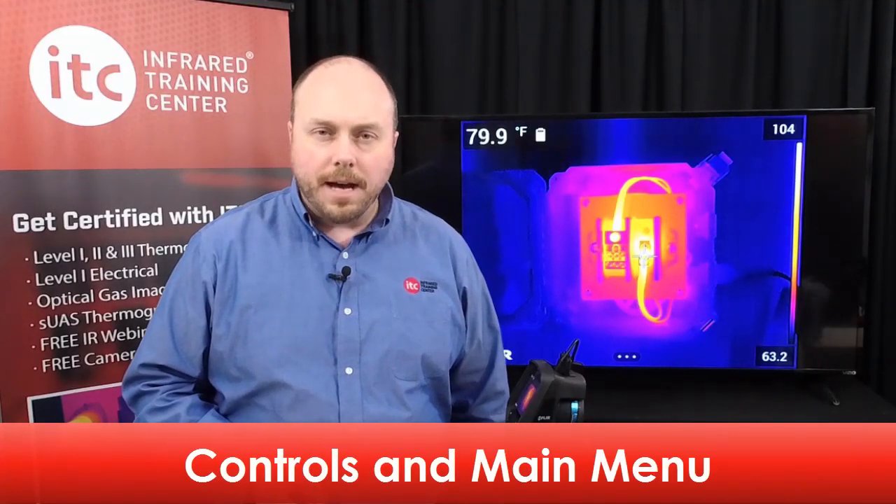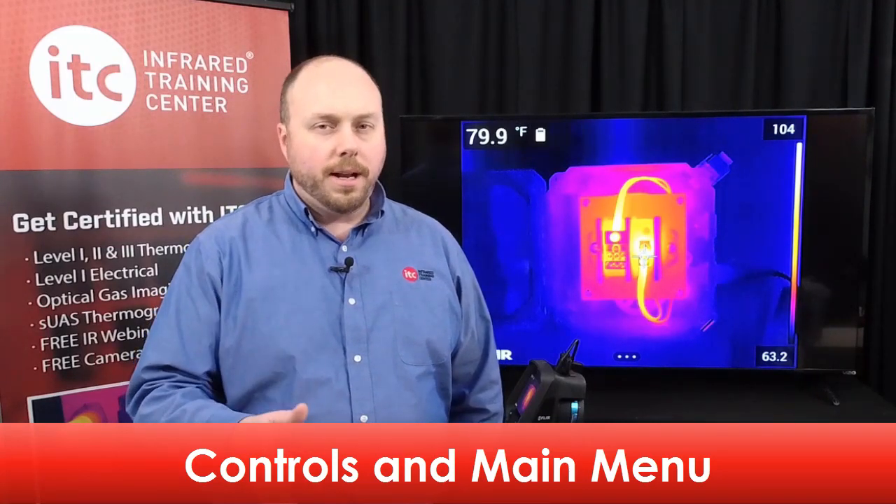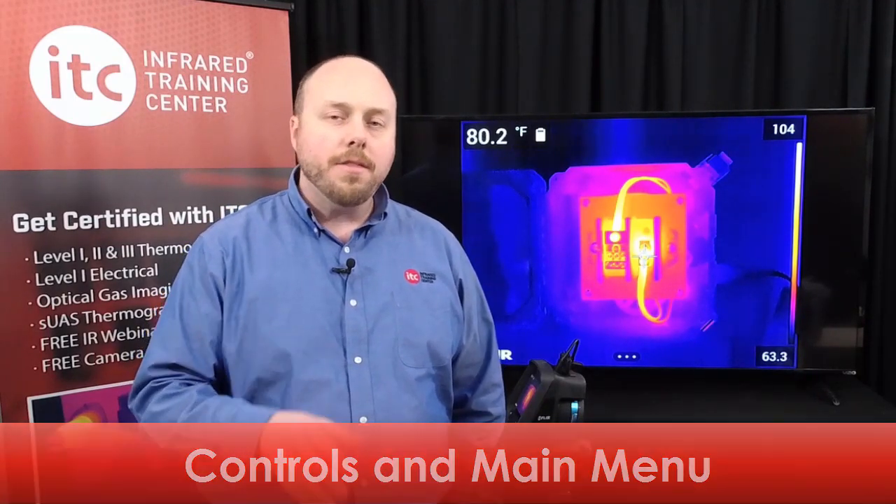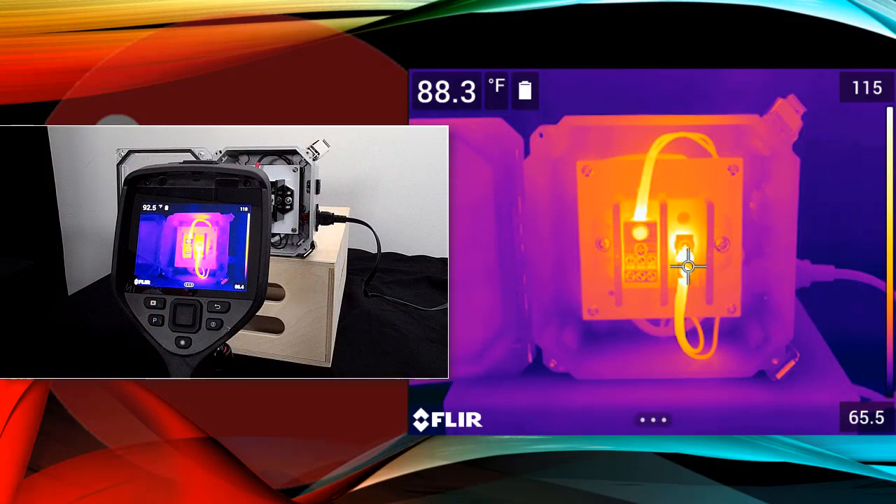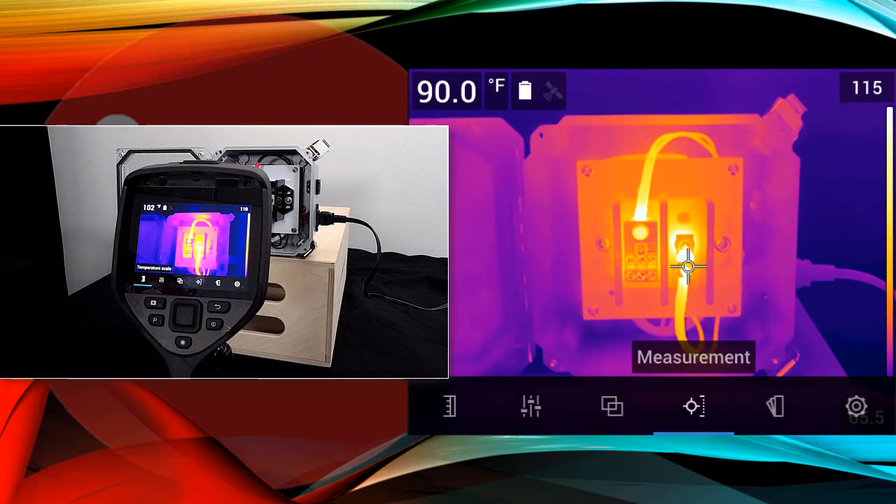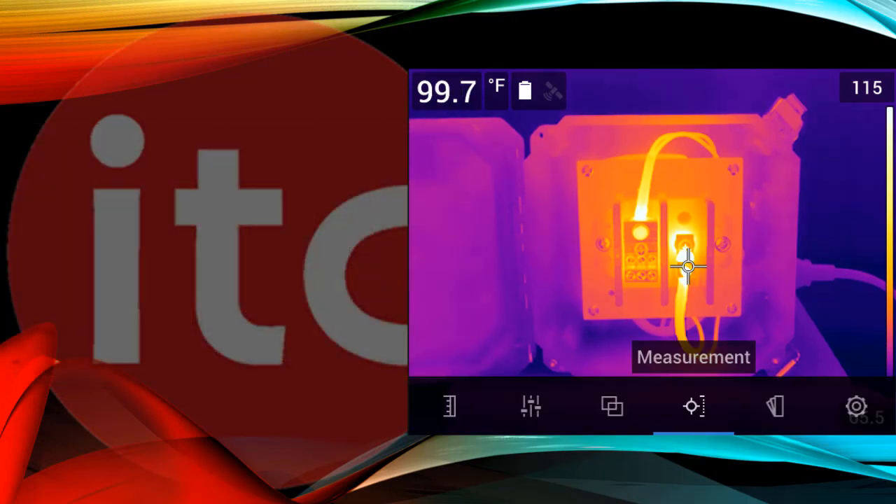So now that we've covered what's in the case, let's talk about the basics of operation. First, I'd like to point out some of the various control buttons found on the thermal imager. Starting with the back, you have the navigation pad here with the center push button. Pressing the center button will call up the main menu, which you can then navigate with the pad, moving left and right.